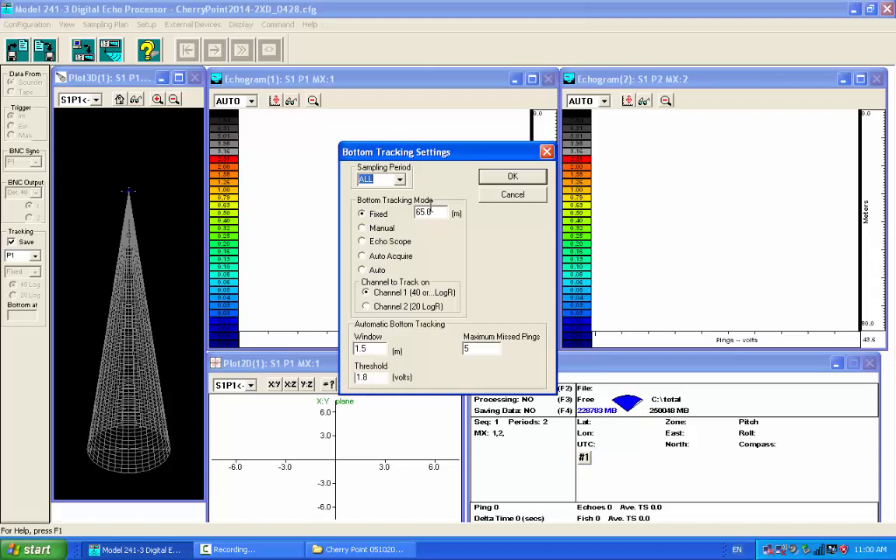So say I was sampling, auto tracking the bottom, and I got into a spot where it's losing bottom. In real time while I'm collecting data, I go over here, toggle down, click on fixed, and then it'll be sampling to, probably, sub bottom. But at the next sequence switch, it would flip back automatically to auto acquire.